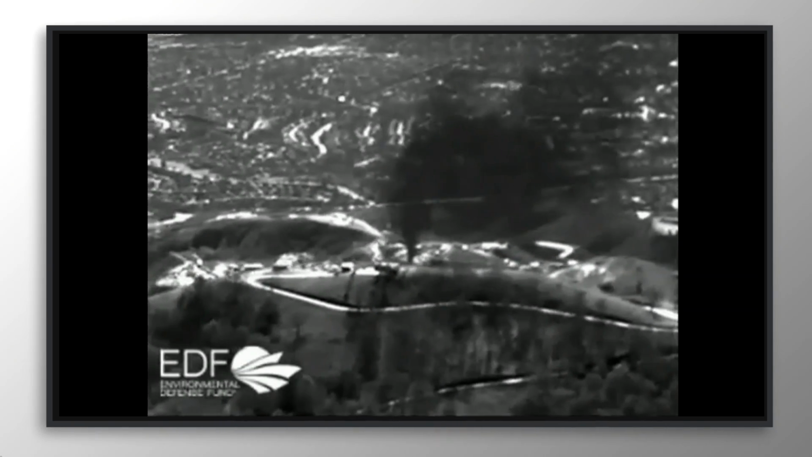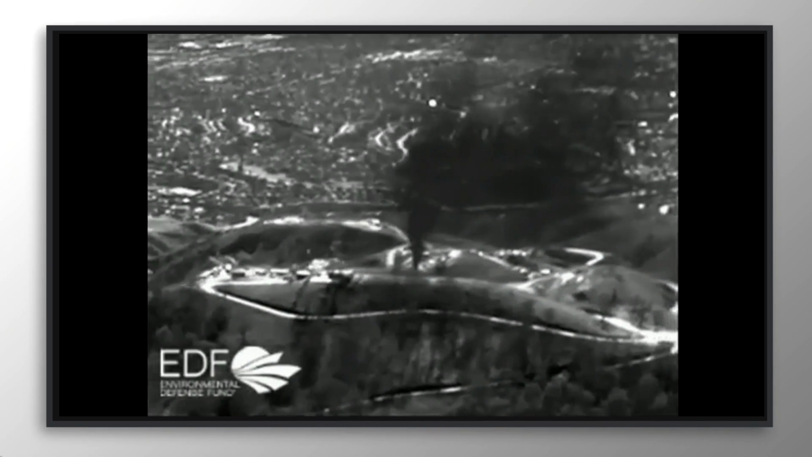This was invisible to the naked eye. The Environmental Defense Fund actually captured this gas leak using infrared surveillance technology. That's why we know about it, Nick. Otherwise, we'd be in the dark about this. It's undeniable now that this is happening. It's in front of us, this black plume of smoke, and there's no immediate way to shut it off.